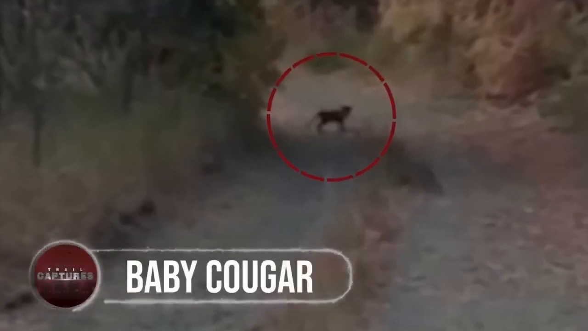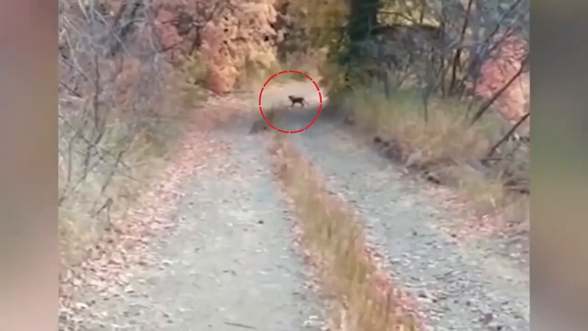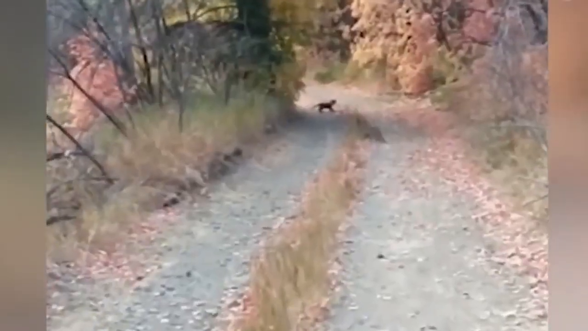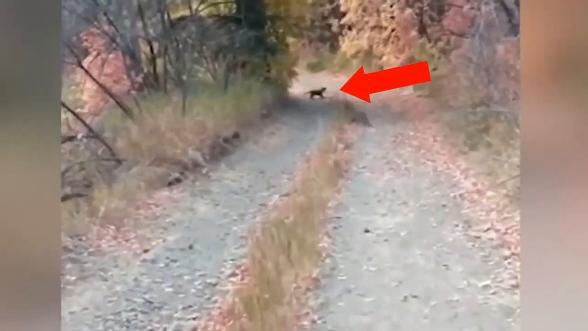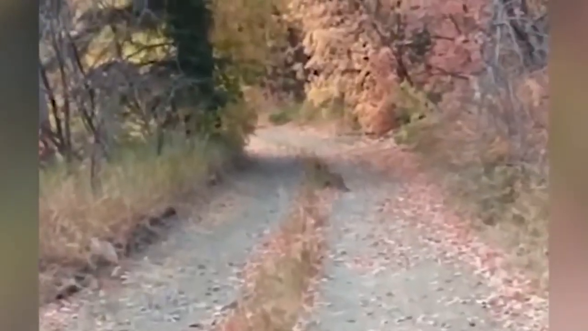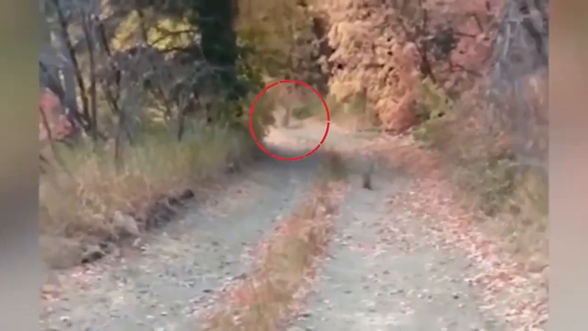Baby cougar. A lone hiker in Provo, Utah was out for a jog when he spotted what appeared to be a baby bobcat on the trail ahead. He drew nearer to get a better view of it on camera. He started recording as soon as he took out his phone. It wasn't a bobcat, he realized as he drew nearer, but it was too late. That cat turned out to be a young cougar, and its mother was just around the corner.